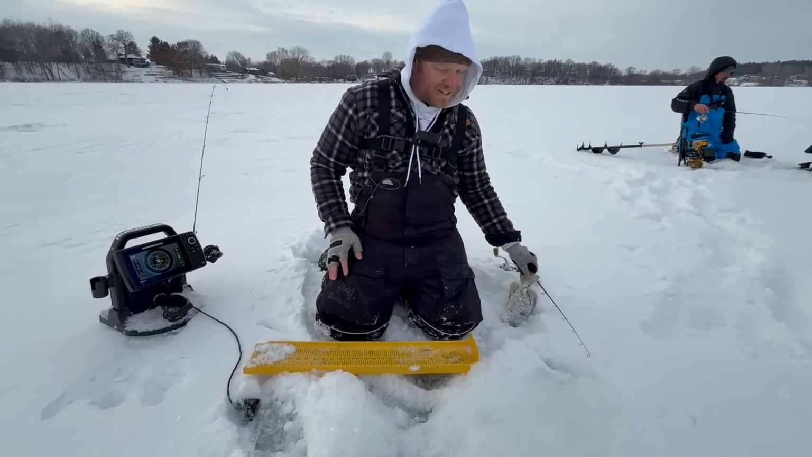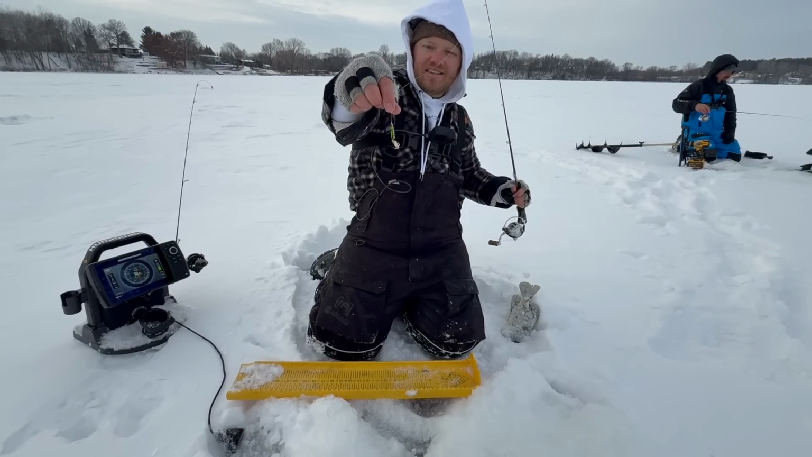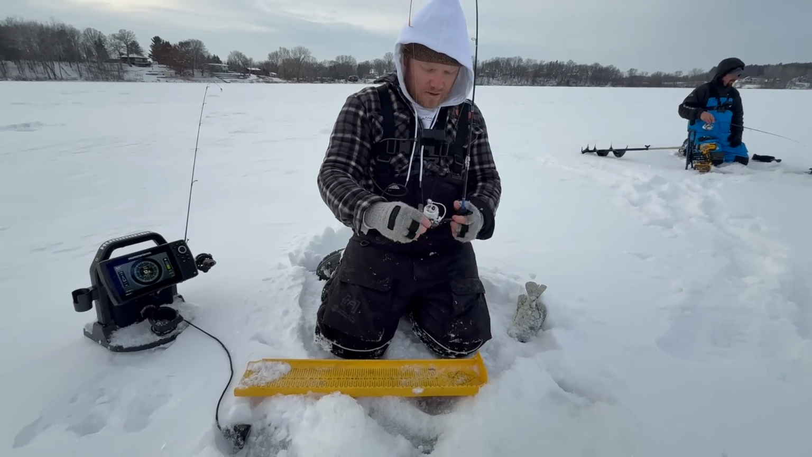All right, we're getting closer. We're getting freaking closer. They're starting to bite, and I cannot believe they are smashing a pinhead. 16th ounce pinhead, getting train wrecked down there. Yes. All right, let's do it.